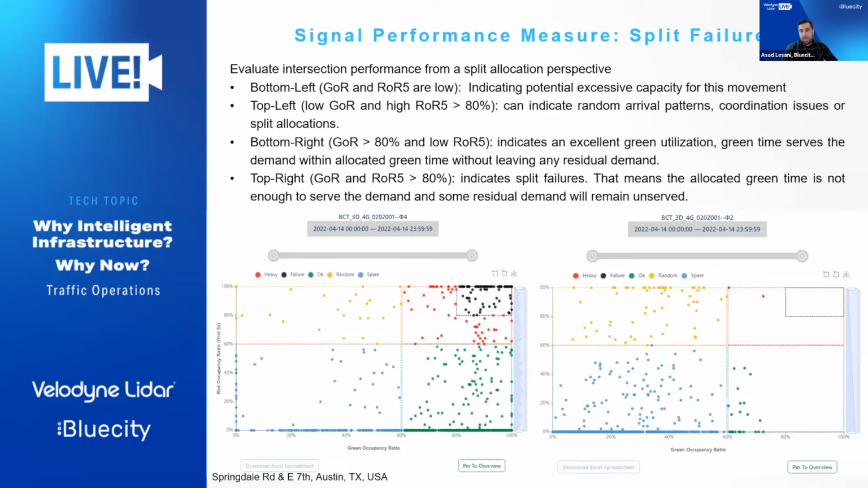That means the allocated green time is not enough to serve the demand, and some residual demand will remain unserved. Now that you have this information as a scatter plot, you can easily compare multiple approaches. For example, in these two snapshots, the right side is a major approach, and the left side, phase number 4, is a minor approach.